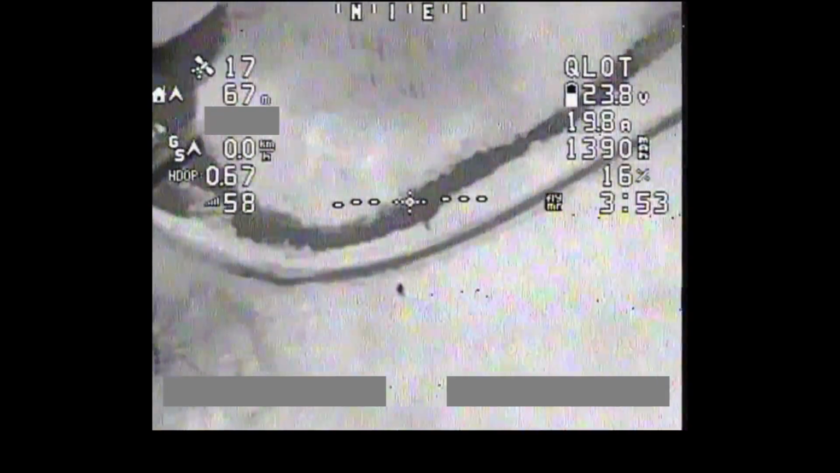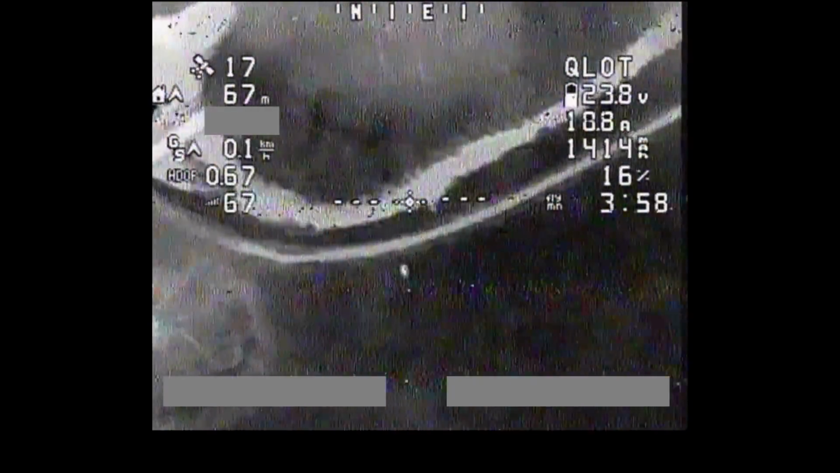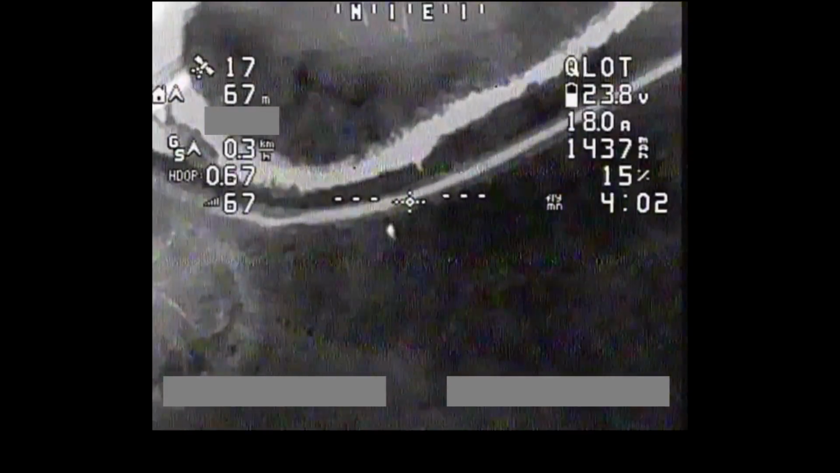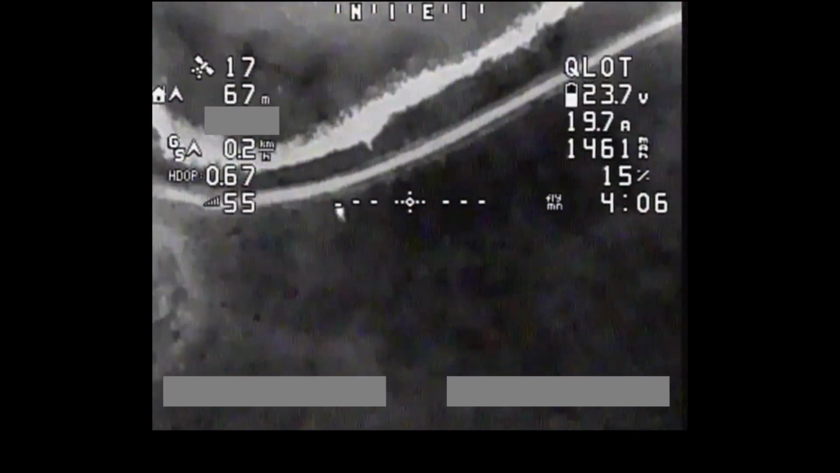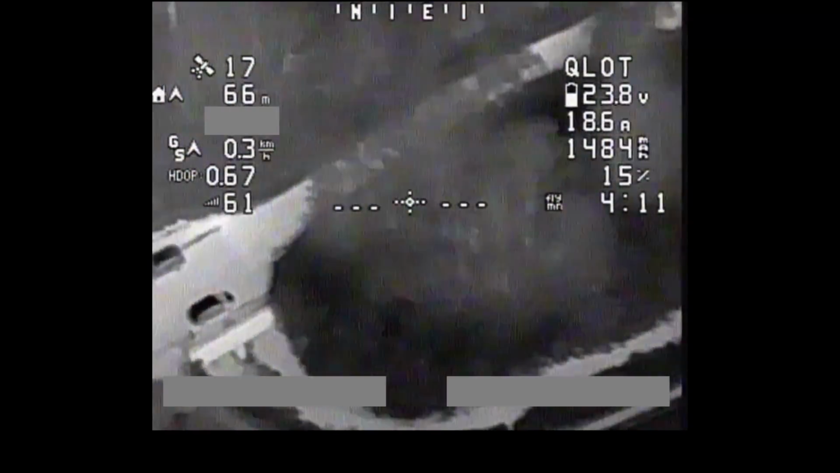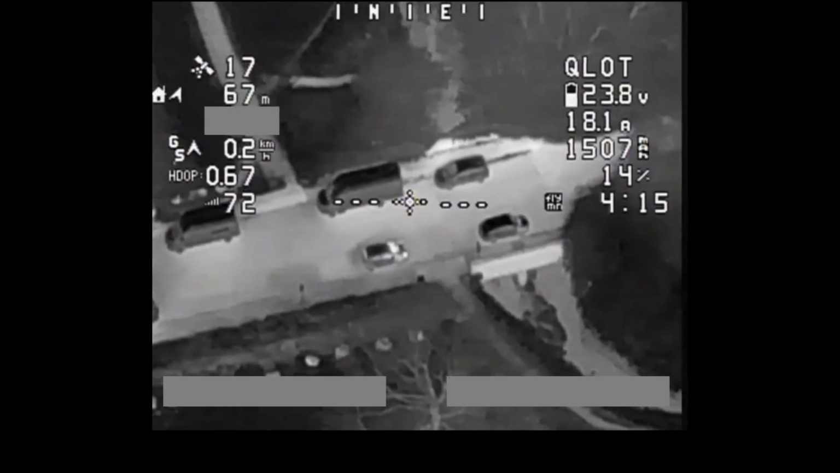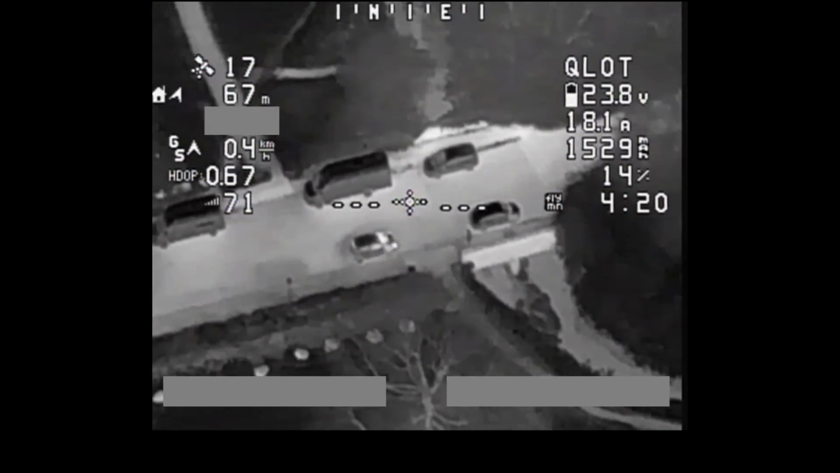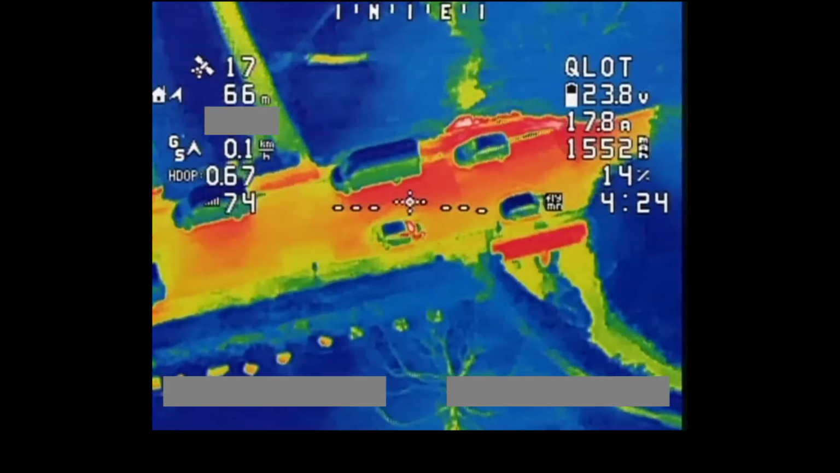So just cycling through all of the different colour palettes here. And there we are, so we're back to the beginning. So that is the standard colour palette. Just bring the altitude down just a little bit. We'll try and hover her around there. So I think the thing to do now, so there's some cars over there. There's my car, you can kind of see it's glowing, so obviously I've just finished driving it. So let's have a look at that in colour. Look at that, that looks so cool.